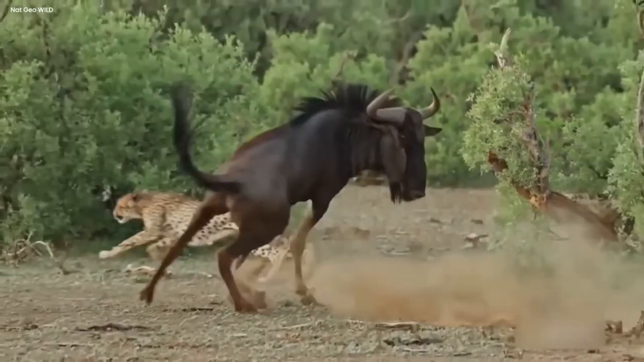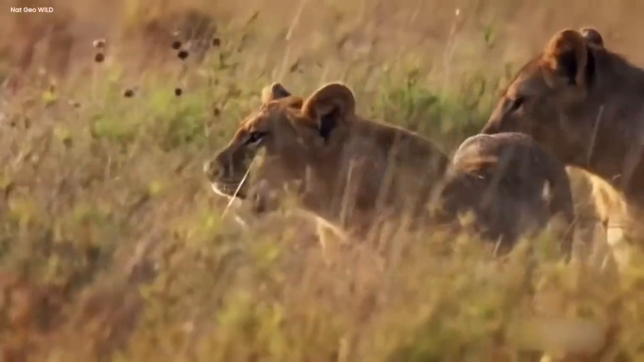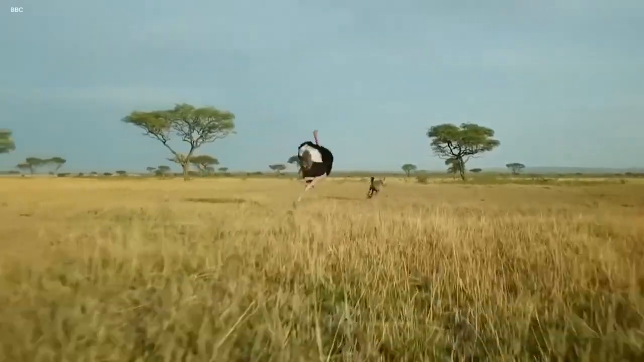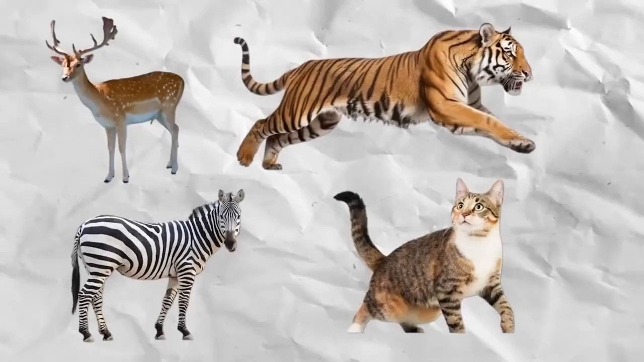Silent animal attacks revealed. In the wild, there are hidden stories of animals surviving in mysterious ways. There was a video that showed these secret battles of nature. It was a bit scary and revealed how animals quietly attack others to stay alive. The video had different parts, each showing a different way animals hunt quietly and without warning. Animals like deer, tigers, zebras, and even cats were featured.